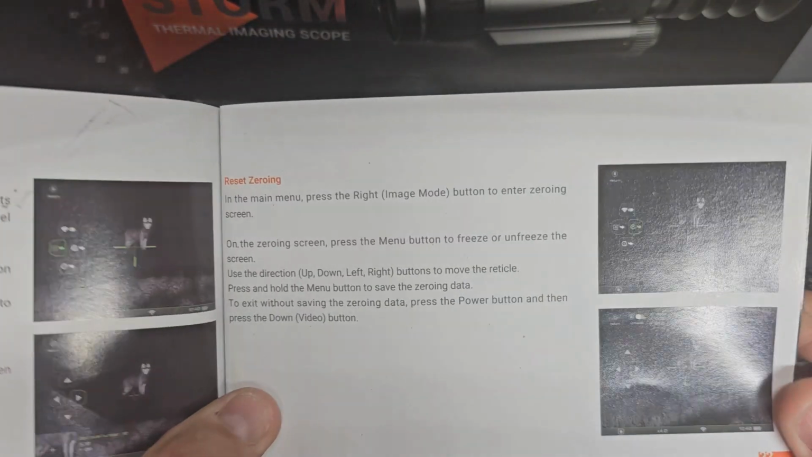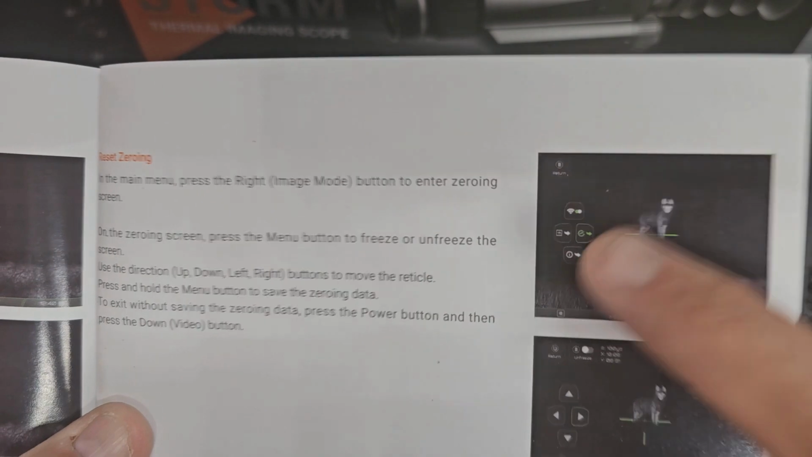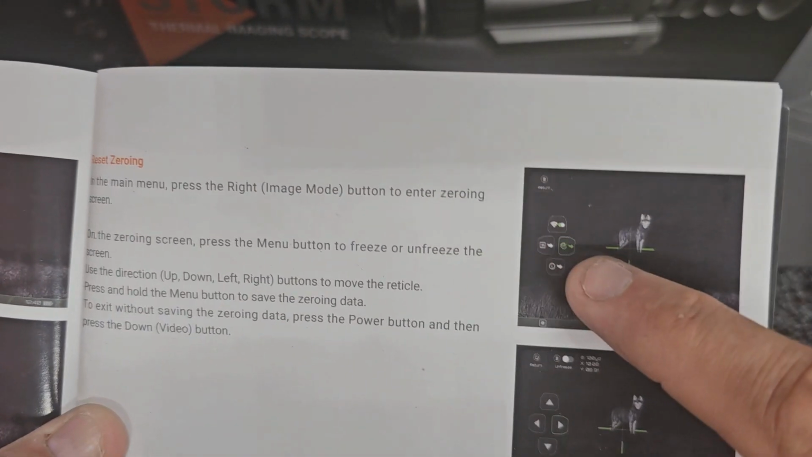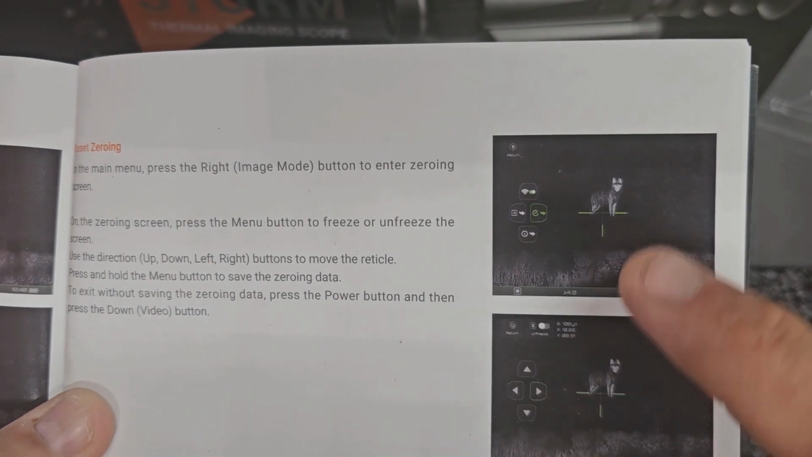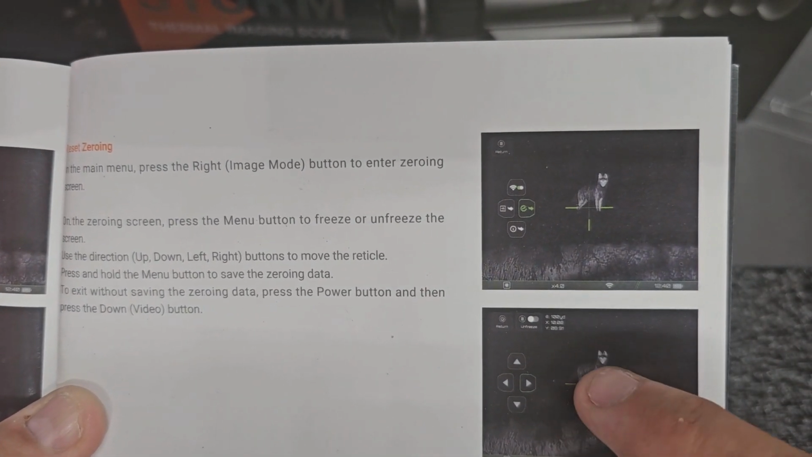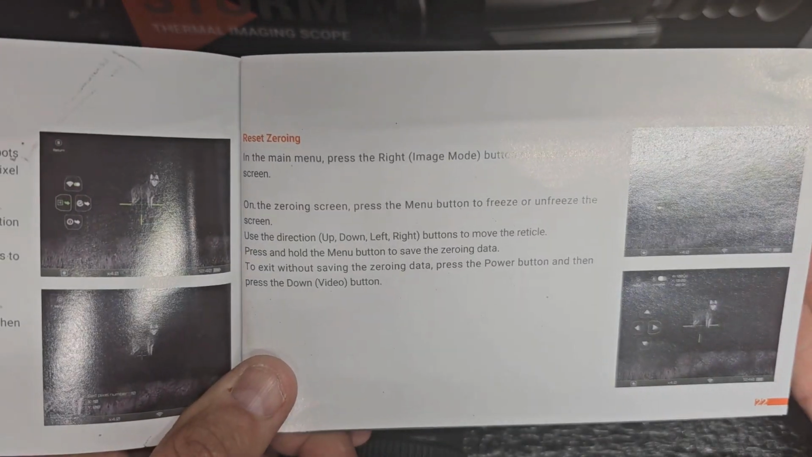So they kind of go through here. You basically just menu into a secondary menu setting, and then you hit the freeze button here, and then you start moving your X and Y axis around. So you take a shot, and wherever you hit, you want to move your crosshairs, that dot, to wherever you hit, then hit your menu button again, and then it'll save it. And that's literally all you have to do.